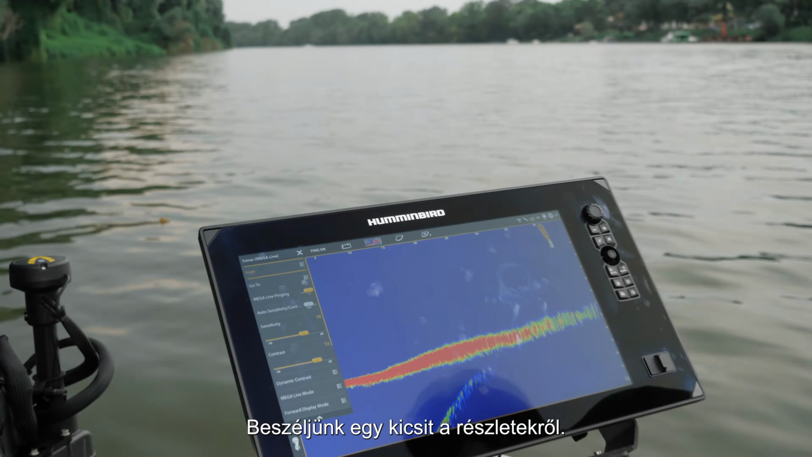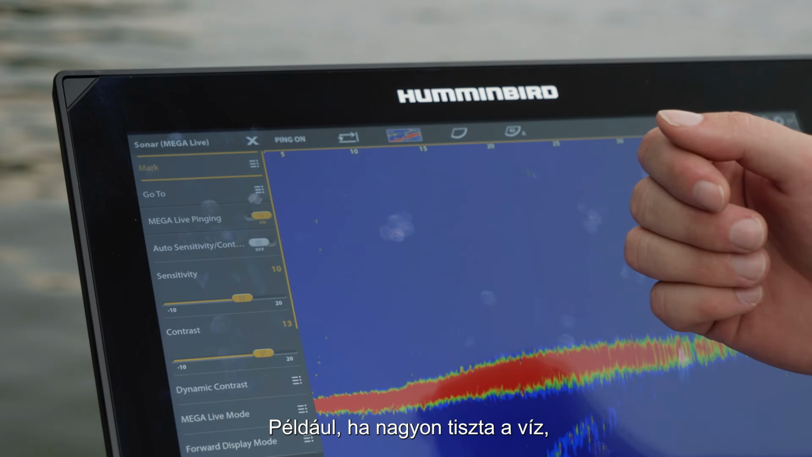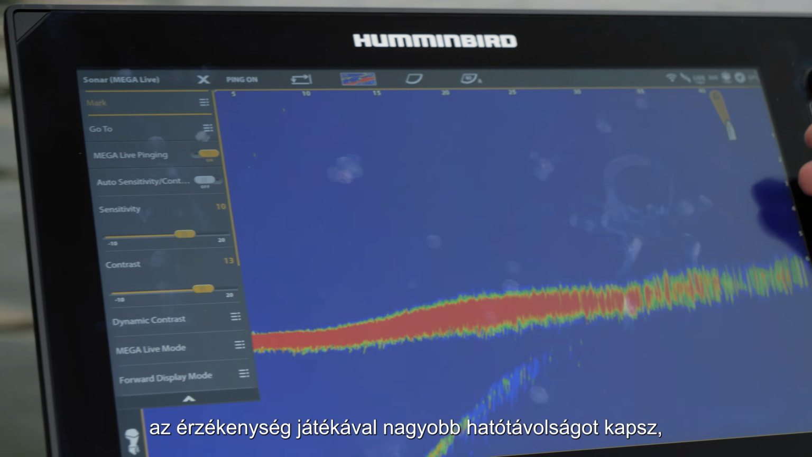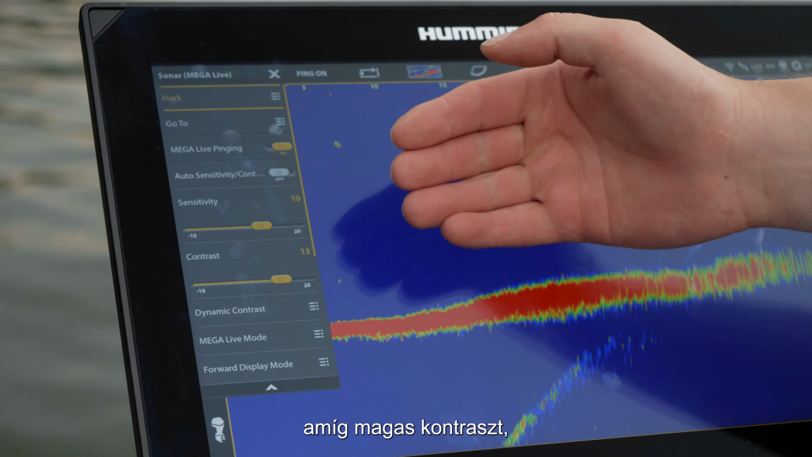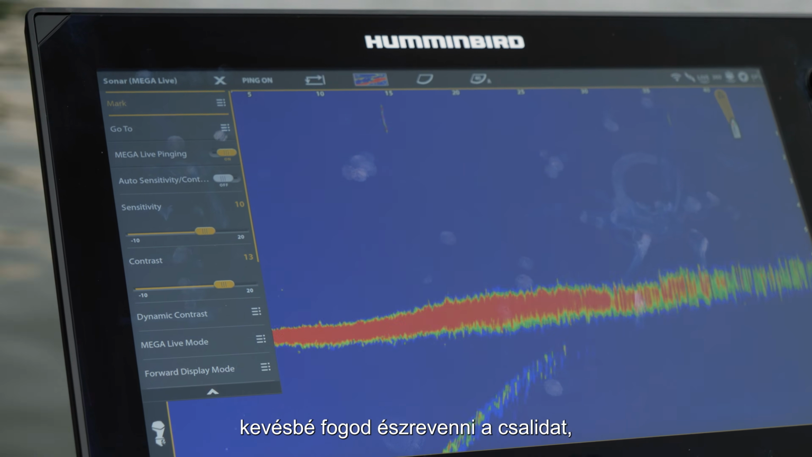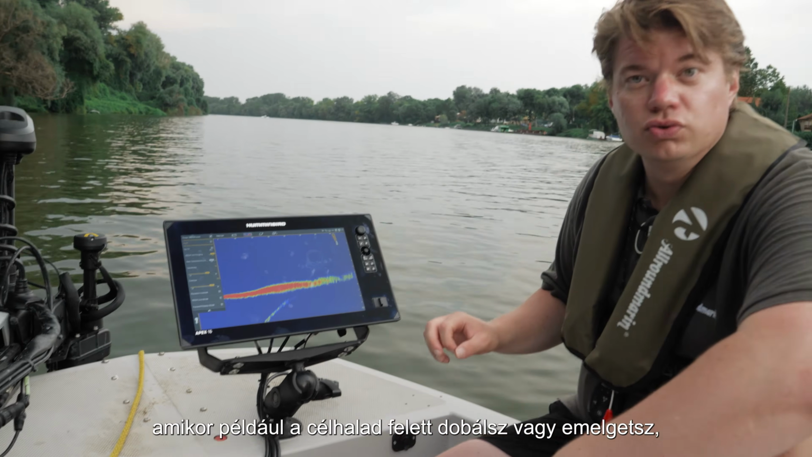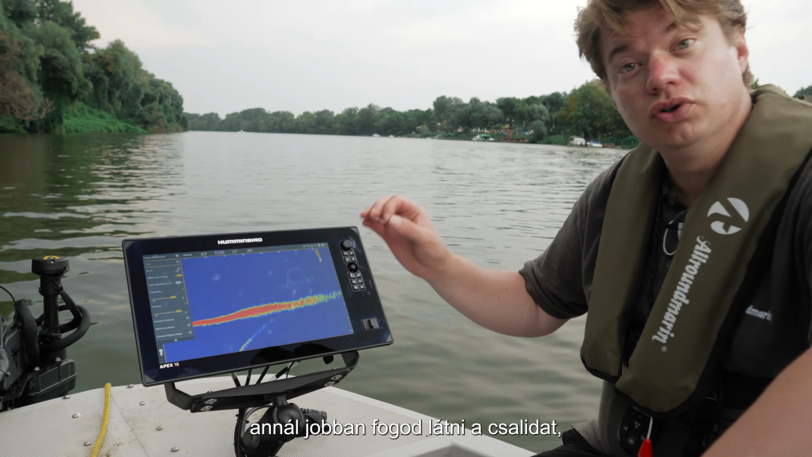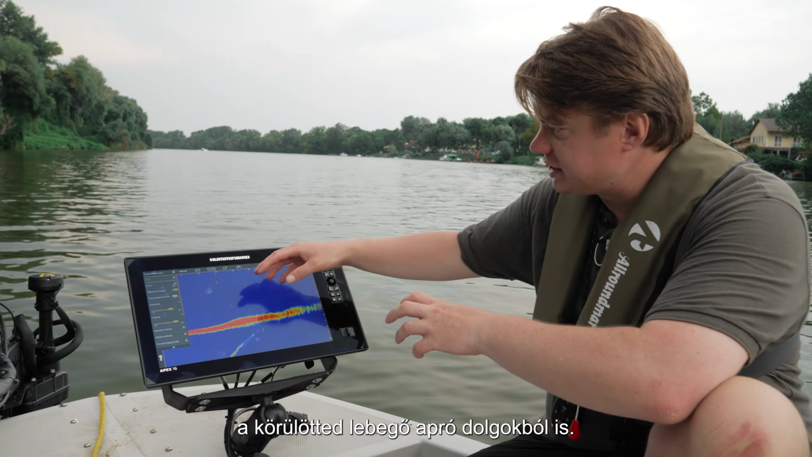And let's talk a little bit about details. For example, if we have very clear water, you can up the sensitivity. Then your range will increase. If you have the contrast very high, the higher you have it in this setting, the less you will spot your lure when you cast it to the fish. The less contrast you have, the better you will see your lure, but you will also see very much of the small things floating around.